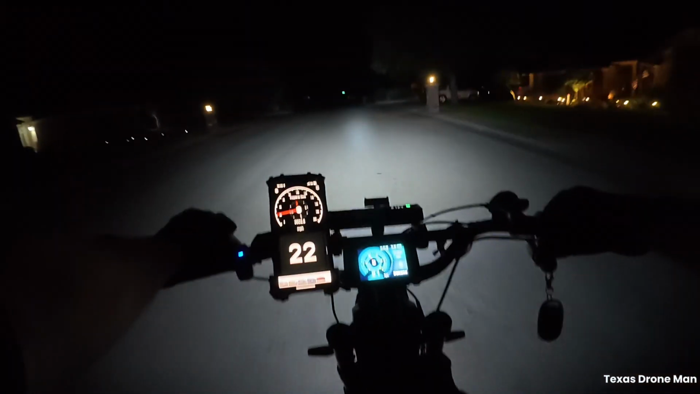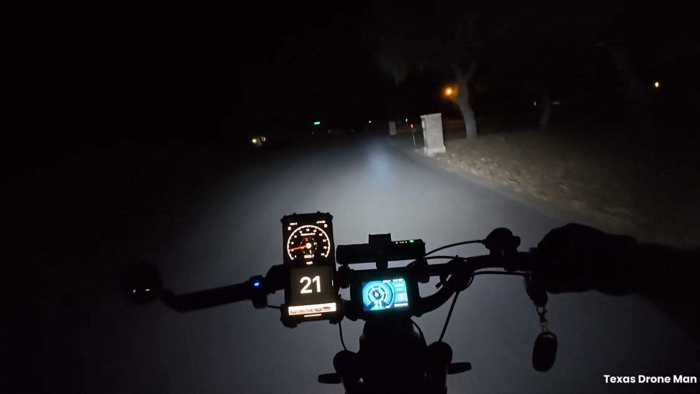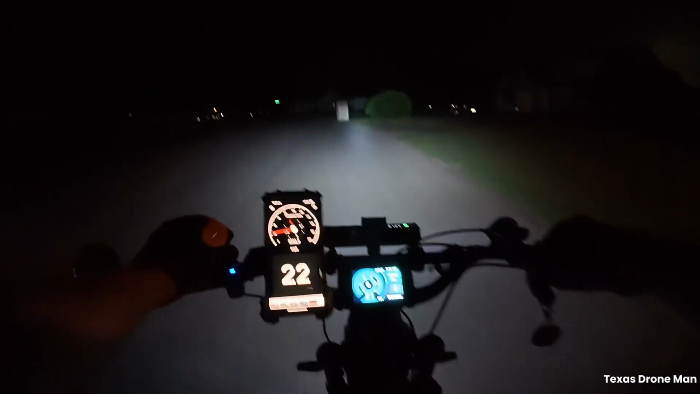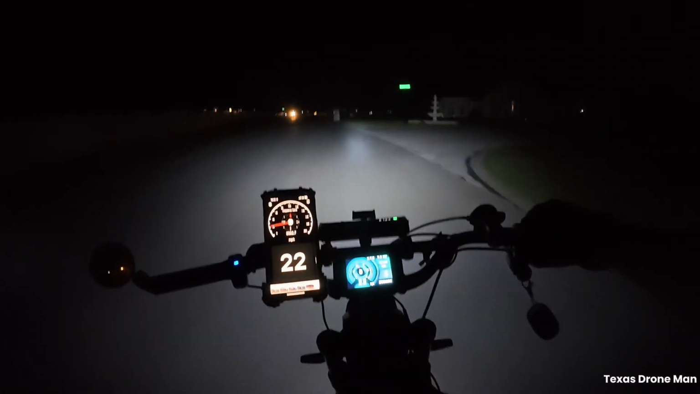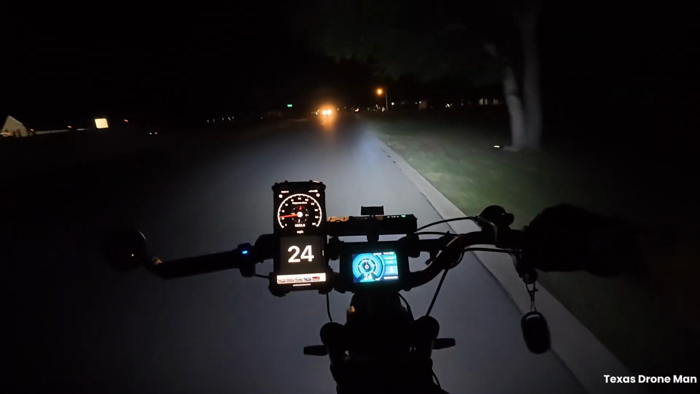He's got dual 72 volt batteries on that thing. And I want to say he said his controller's kicking 50 amps, which is 5 amps over what the wired does. And I don't know if he added the second battery or if it came with it.